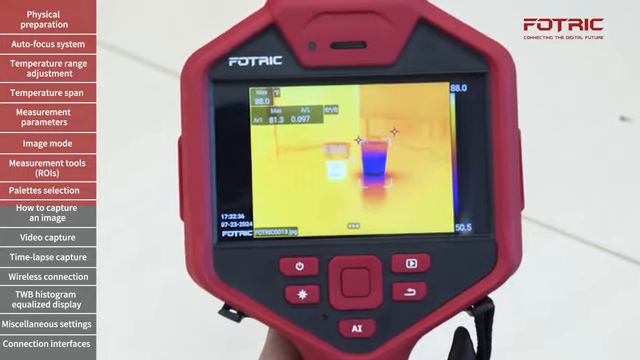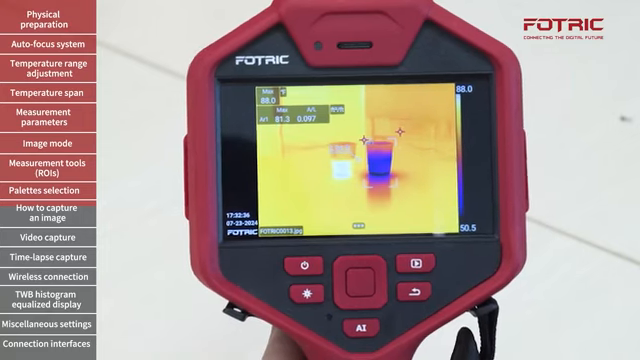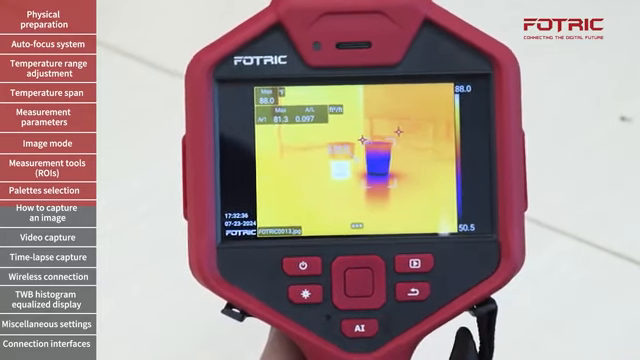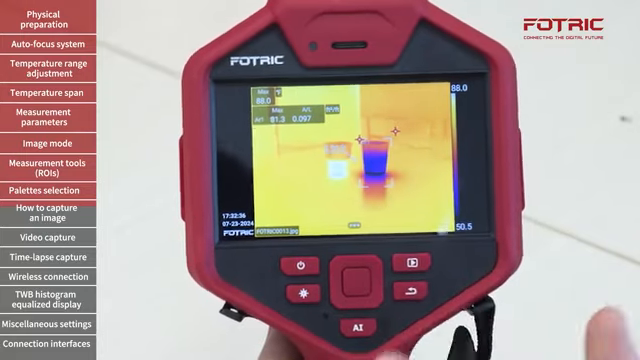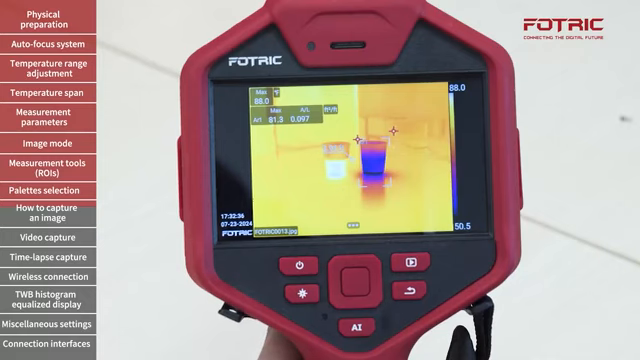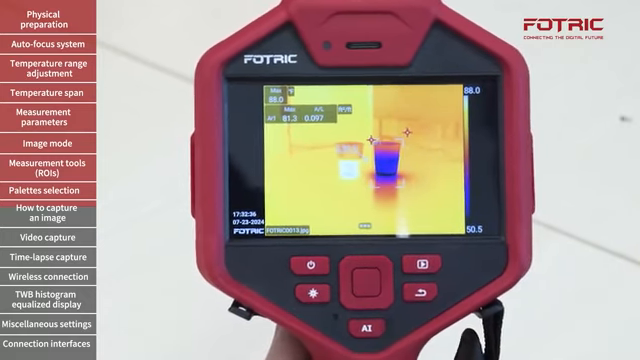Now, this is particularly useful when we're doing building inspections. It probably wouldn't apply here with the 2 cups that I'm using as reference, but if I'm measuring the area of missing insulation, for instance, it's a good way to determine how much materials will be needed to fix a given missing insulation component, just to give an example among many.